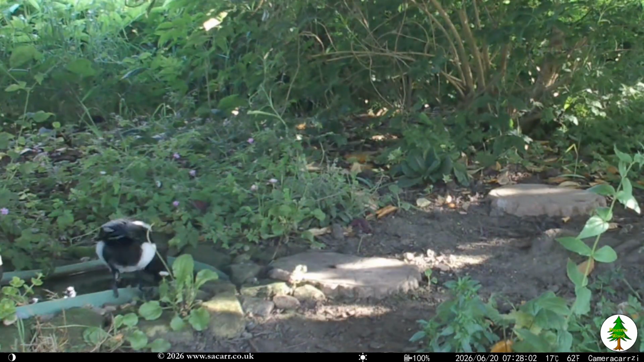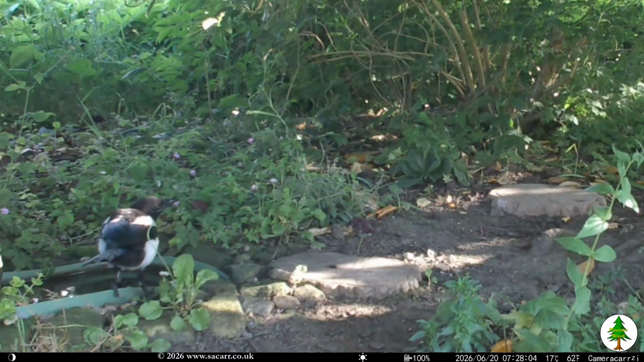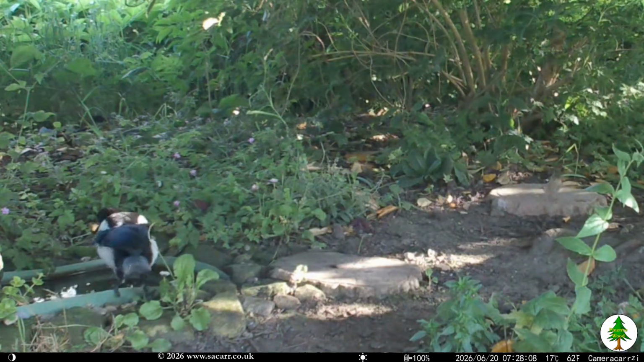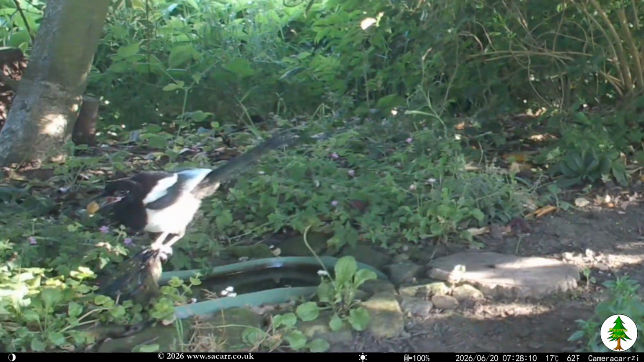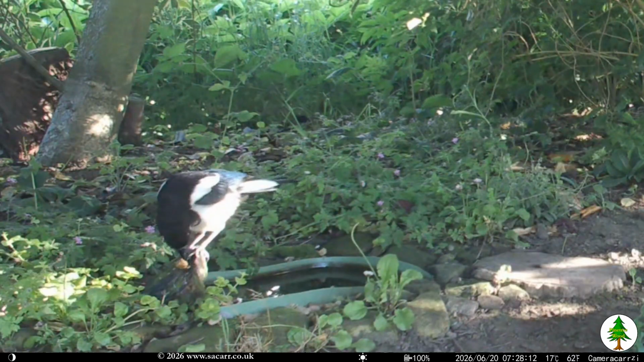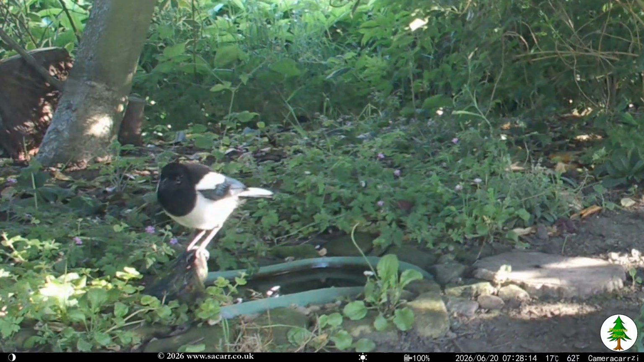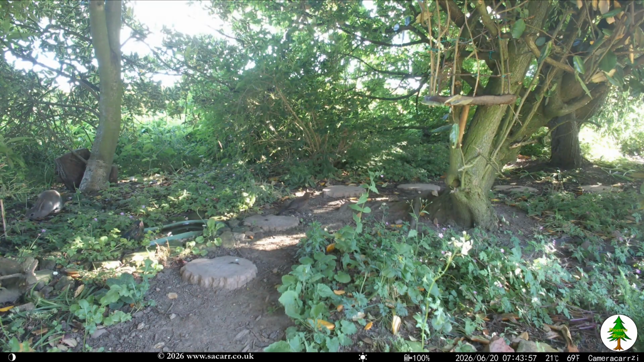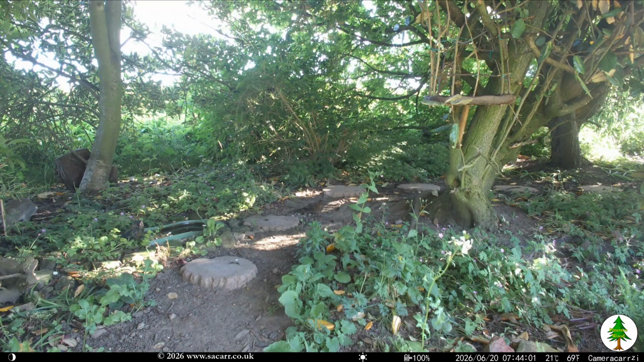At 7:30, while a magpie was drinking at the pond, a chaffinch made a brief visit. Another 15 minutes later, the rabbit was back, along with a female blackbird that was fighting a berry.